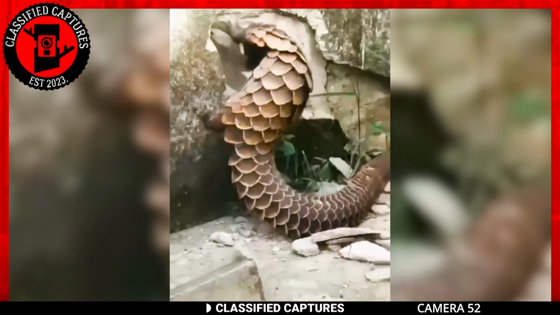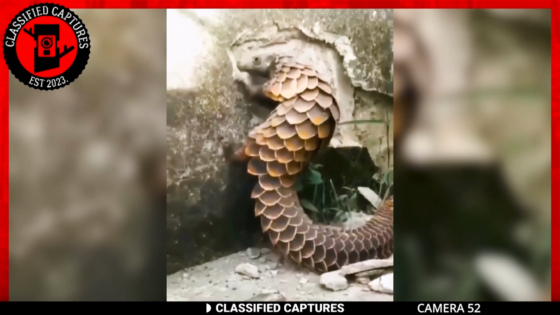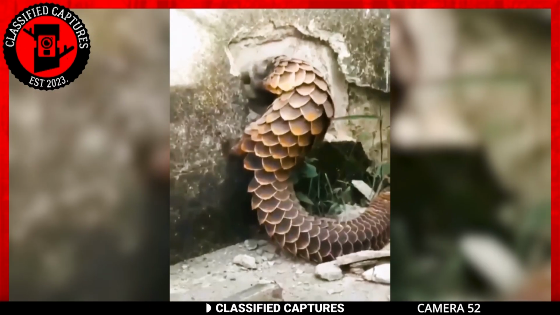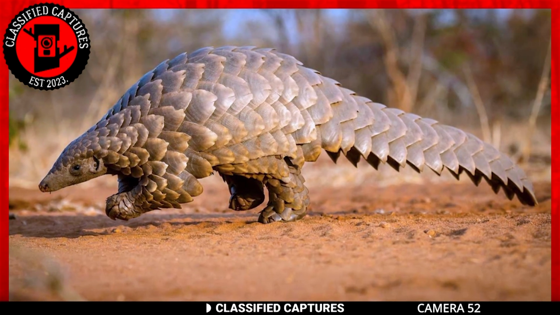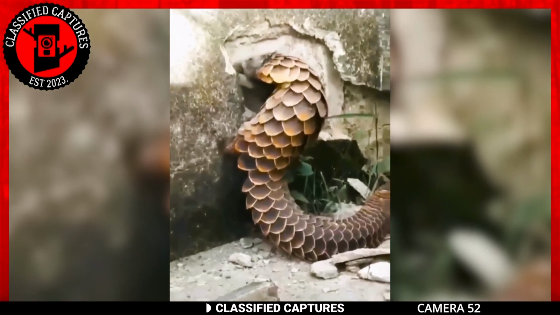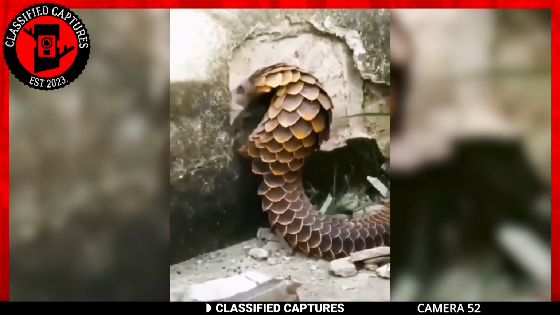Well, at first glance, I thought this might be CGI due to its unusual 3D-like appearance. I was on the verge of dismissing it as fake when a team member identified it as a pangolin. I looked it up, and what do you know, this thing is actually real. They're occasionally referred to as scaly anteaters and belong to the mammal order Foliage.